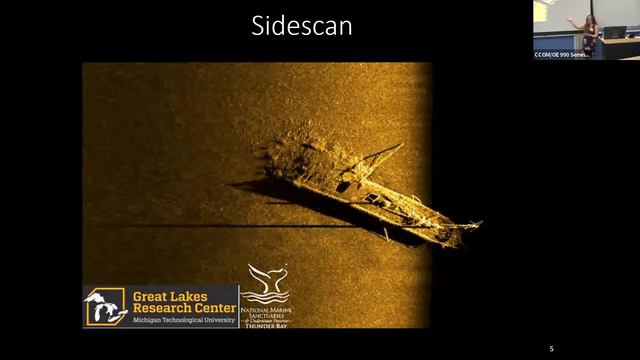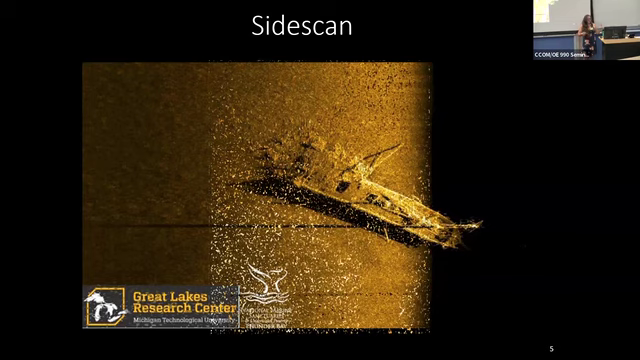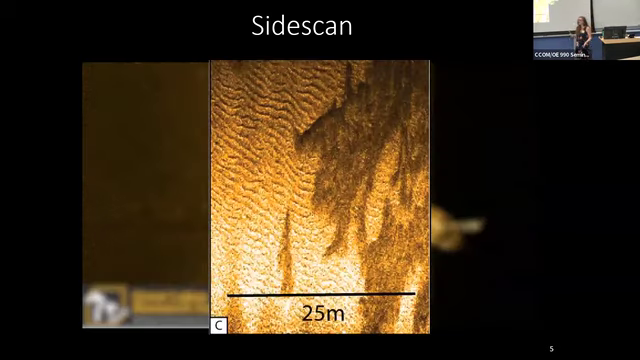You get things like this, where you get a very clear image, intensity differences bouncing back off of what's on the seafloor, and you get to map images on the seafloor, which is really highly useful. You can also use it to map features on the seafloor, like sediment texture differences. So we're going to be talking about that a little bit in this particular project.